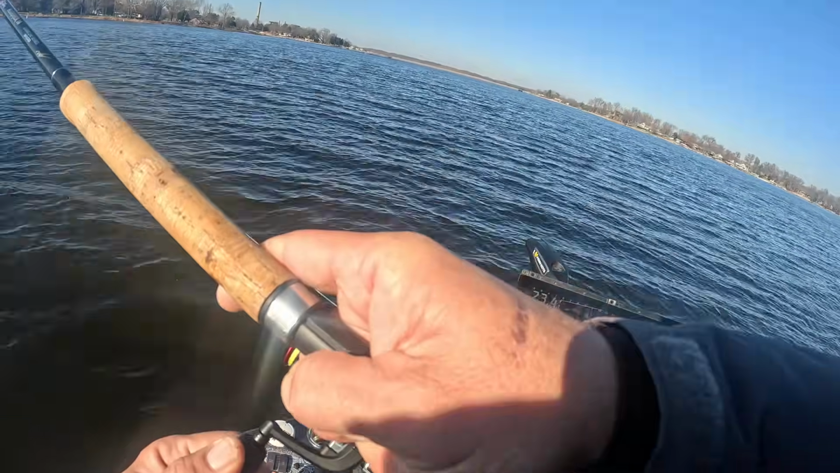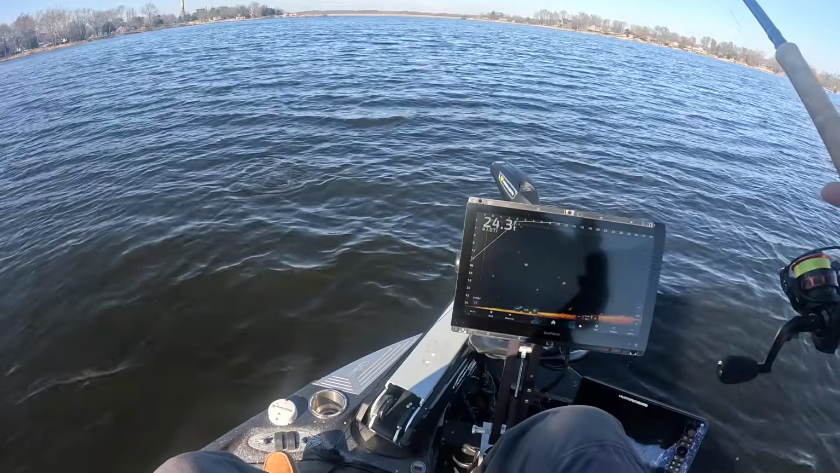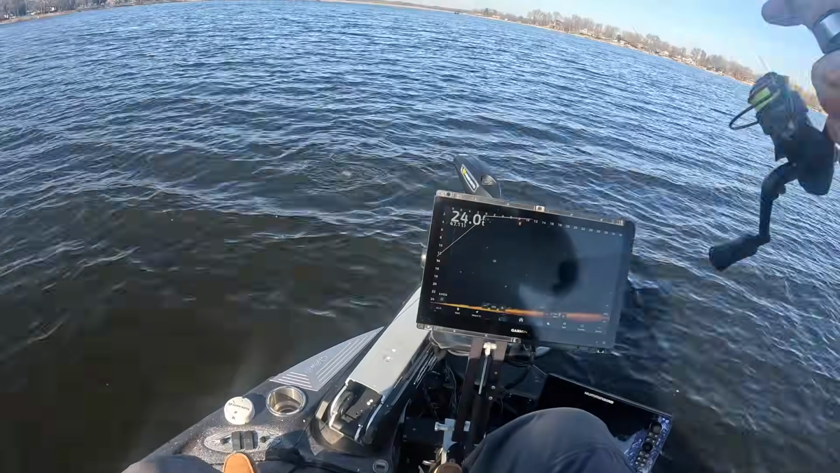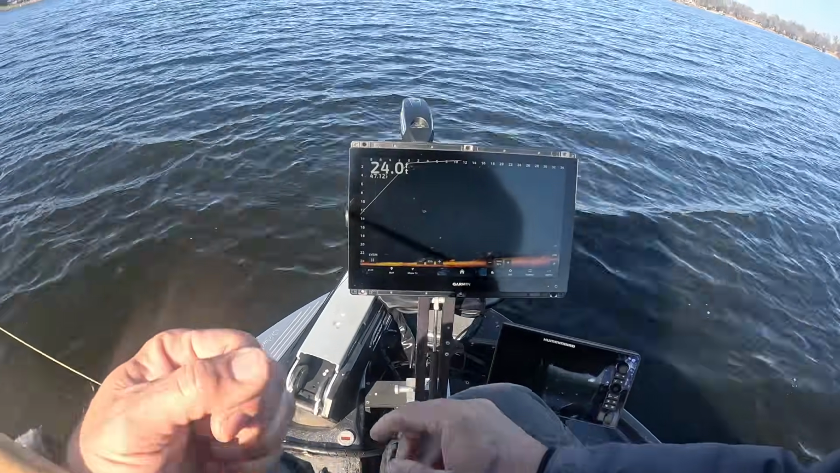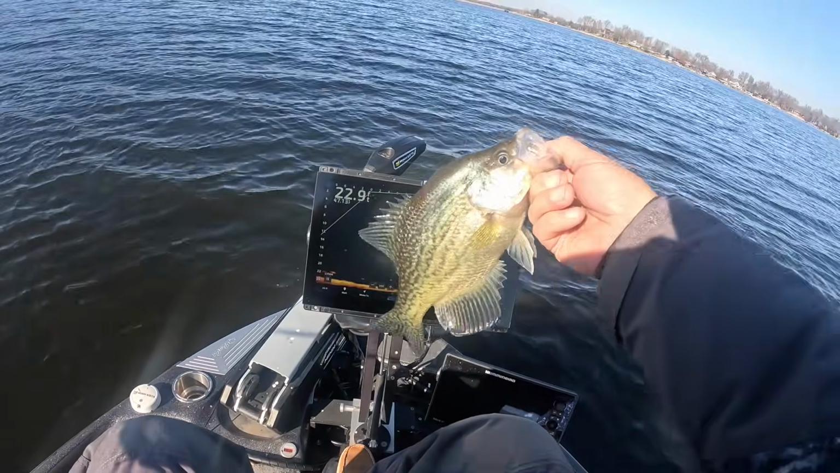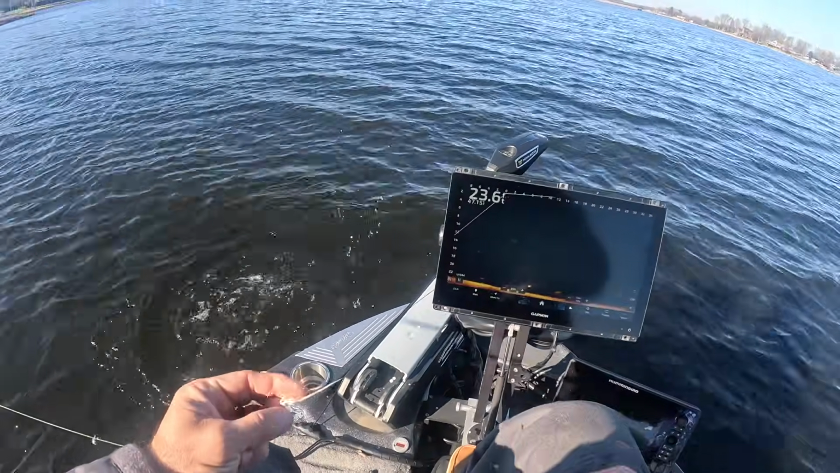Sometimes you can lower it down to them just a little bit, and they can't help themselves, and that's what happened right there. Good fish. Solid. Better than the first one, guys. That's a good solid eater we call here. Bam. How about that, guys? That's fantastic. And again, we let them go.